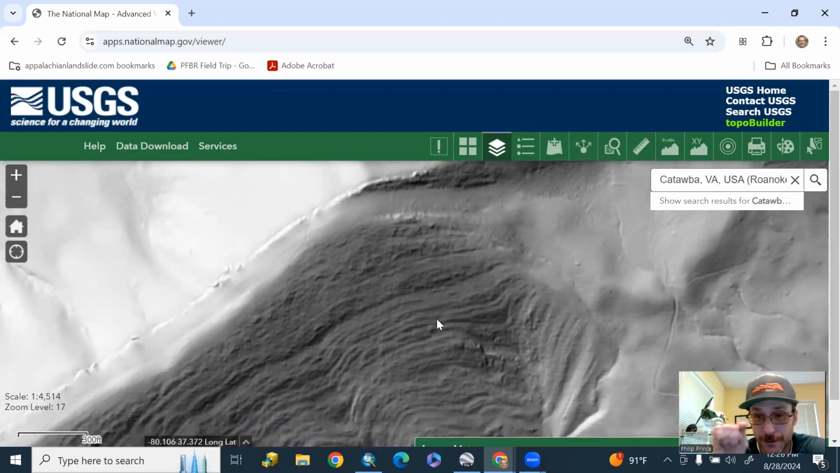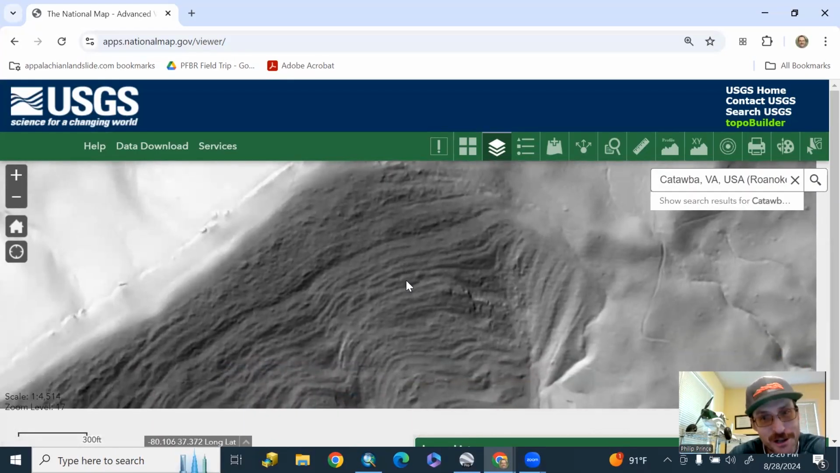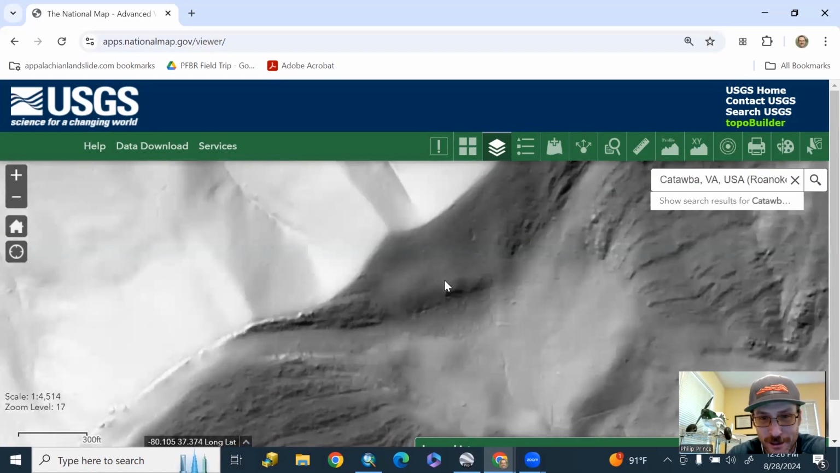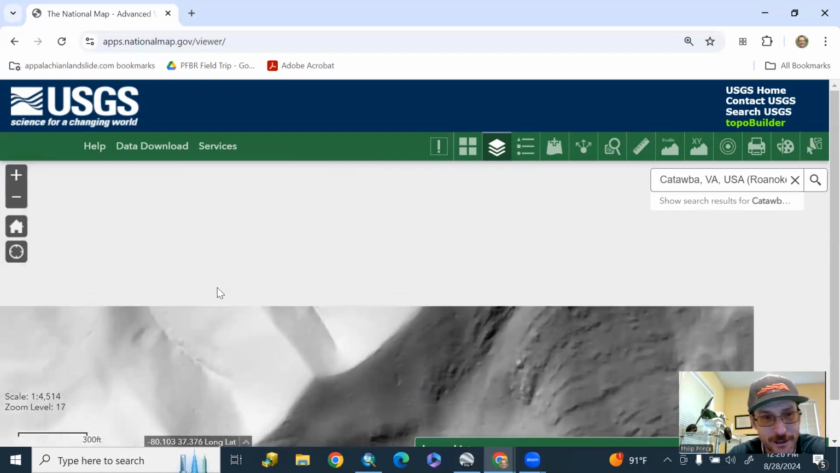Now, again, you're looking straight down. You can't tilt this, but you can see quite a bit. You can count every sandstone layer in there if you want to. You can clearly see the Appalachian Trail up here, which is kind of